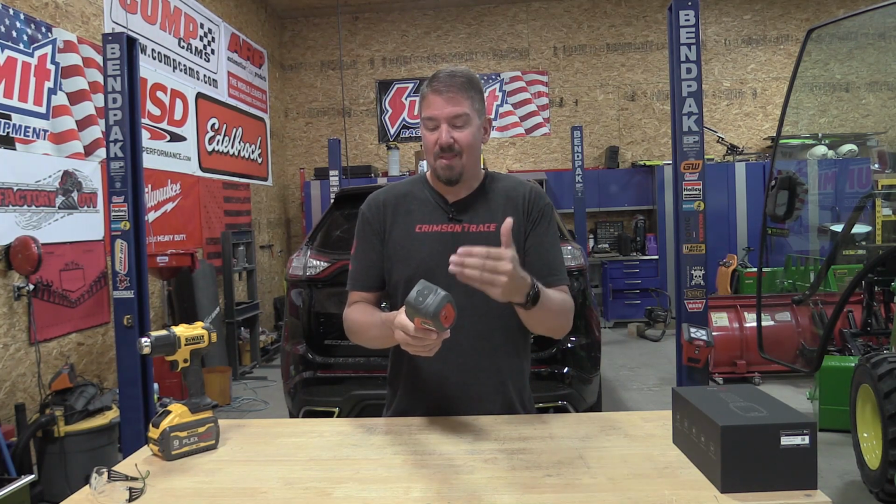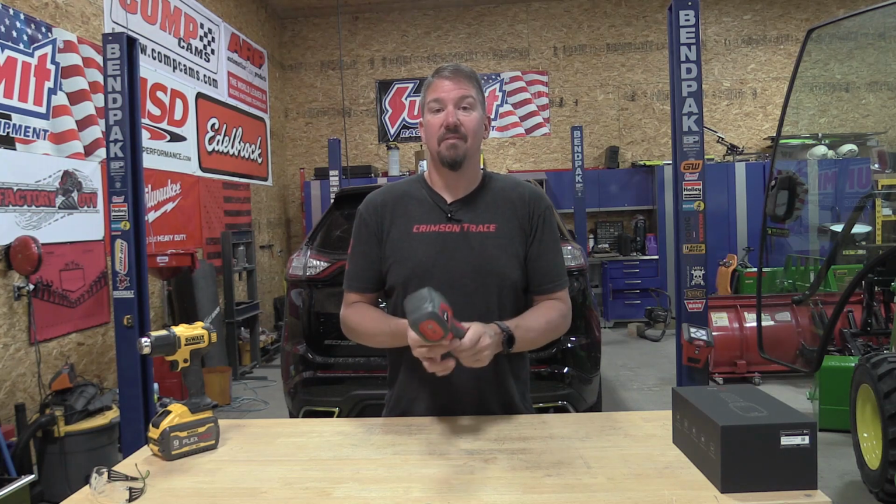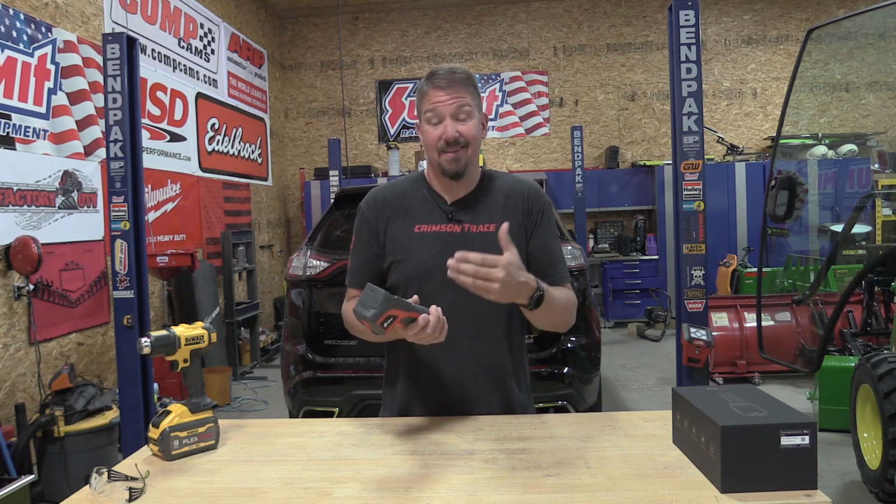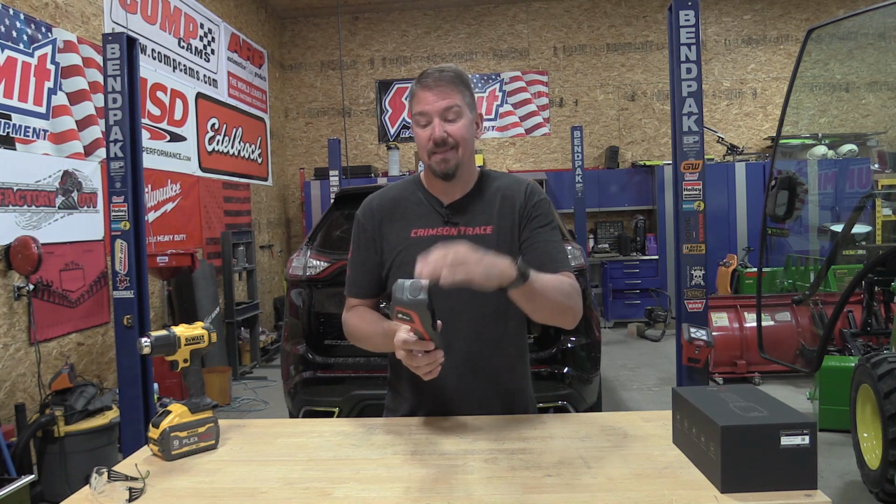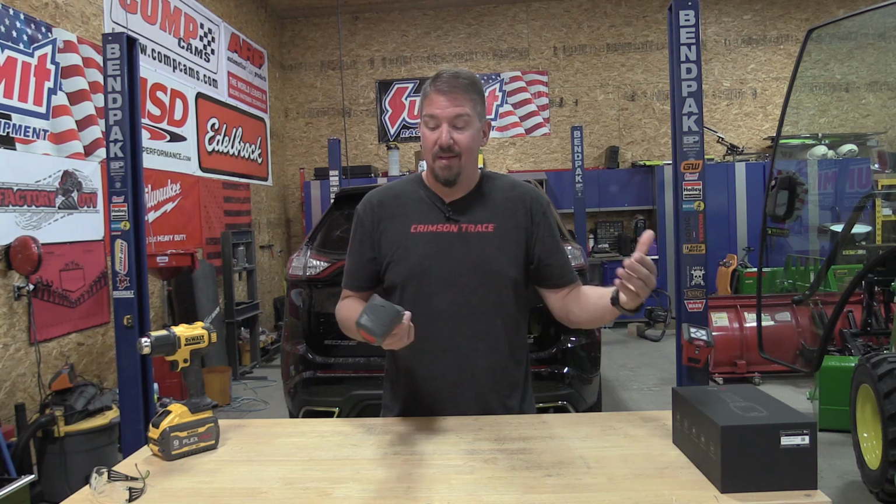So awesome little unit. If you're in the market for something that is very affordable like this, this is definitely something that I feel is worth checking out since I dove in and picked it up. Other than that, that does have a 4-hour runtime on the internal battery. Like I said, USB-C rechargeable.